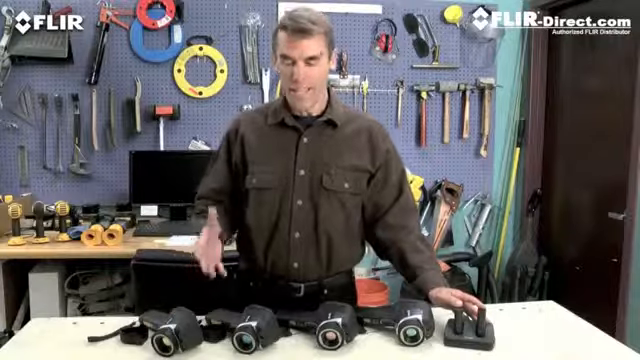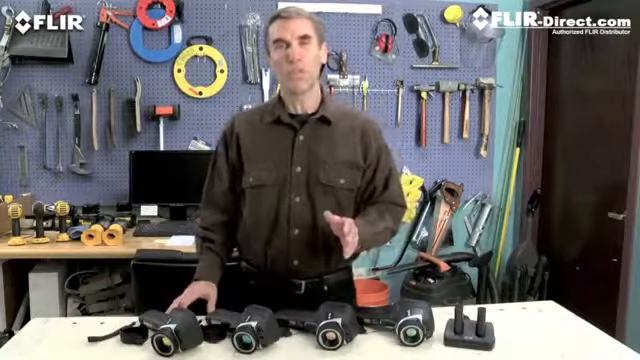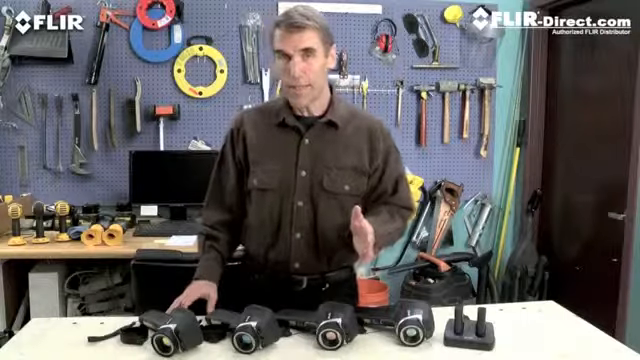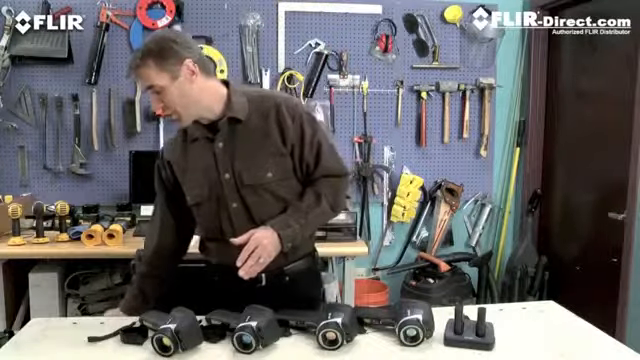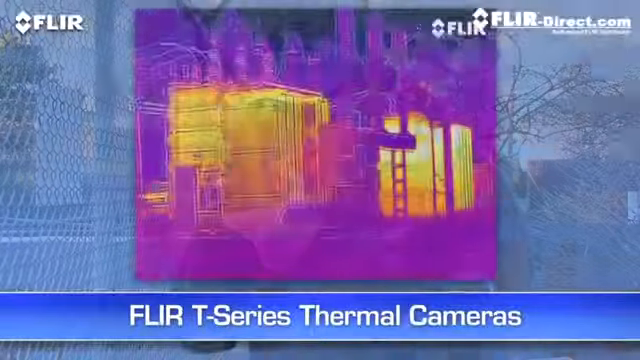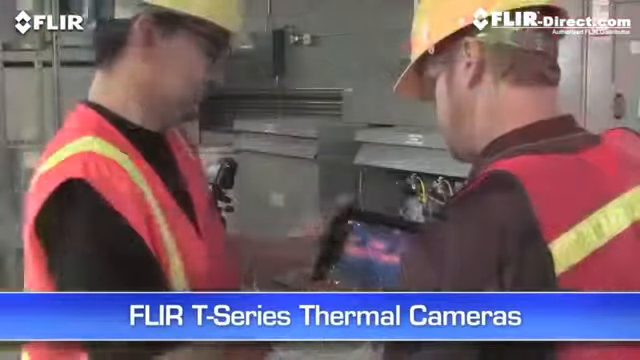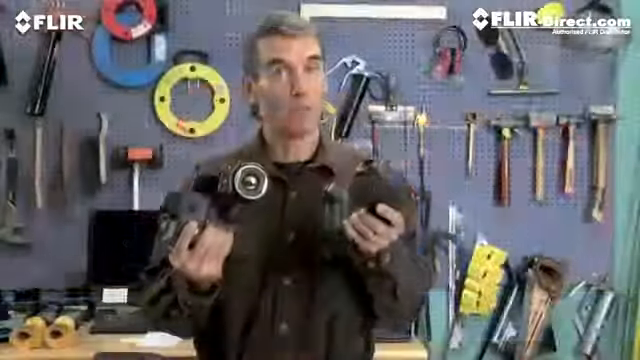As you can see, E-Series gives you a lot more bang for the buck. Now, if you're using thermal imaging all the time, inspecting high and low throughout your day, you really need to check out the T-Series. It's got a unique rotating lens system that makes it way more comfortable to aim overhead and underneath things. Autofocus, MSX image enhancement, up to 640 resolution, the Wi-Fi, and more. Check them out.